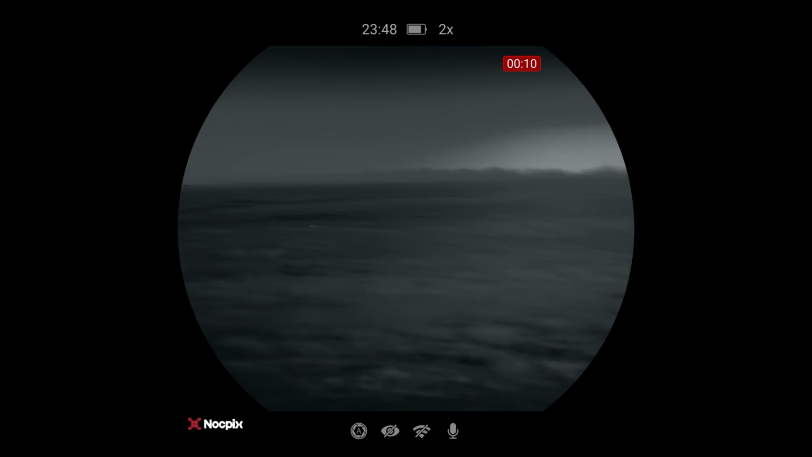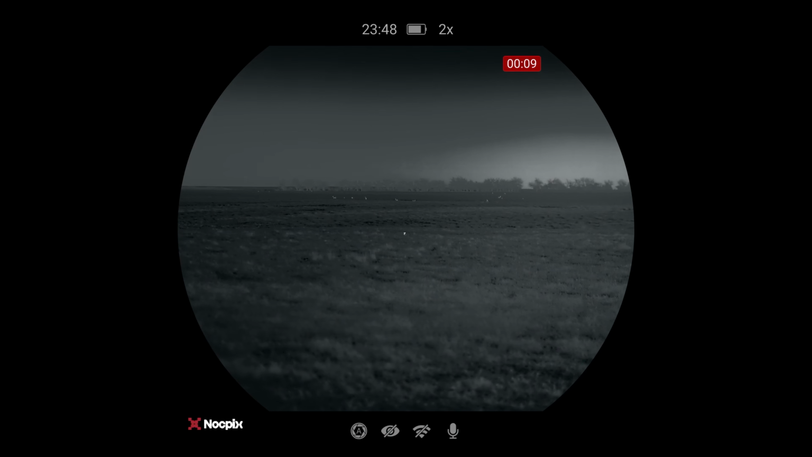Being able to use thermals is like having a sixth sense. You just are able to see so much more at night and experience things that the majority of the population will never know.